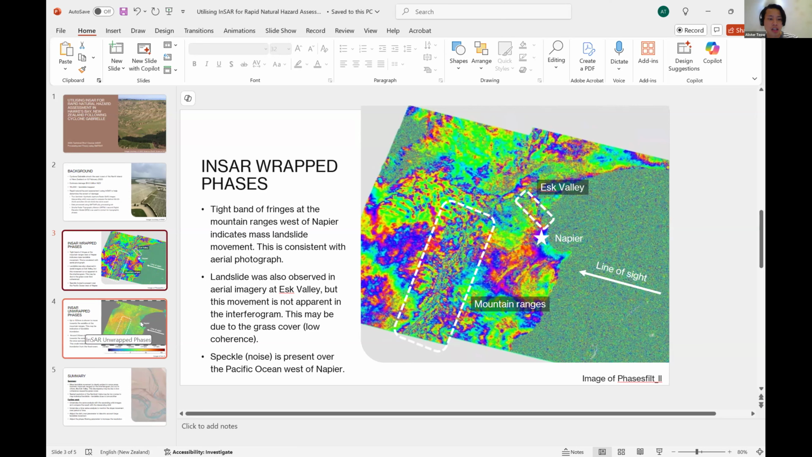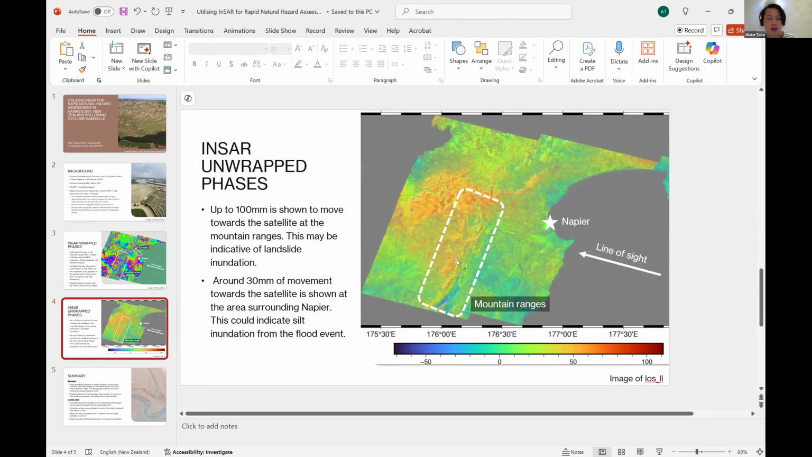Let's quickly look at the line of sight, the unwrapped phase, sorry. Around the Napier region, there is about 30 millimeters of movement toward the satellite in the surrounding region, which could be silt inundation from the flood event. This is in the ballpark of what I observed on site when I went to help assess the damage, so it makes sense.